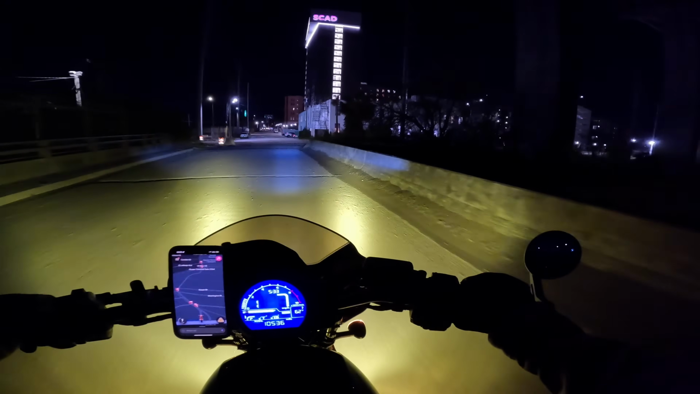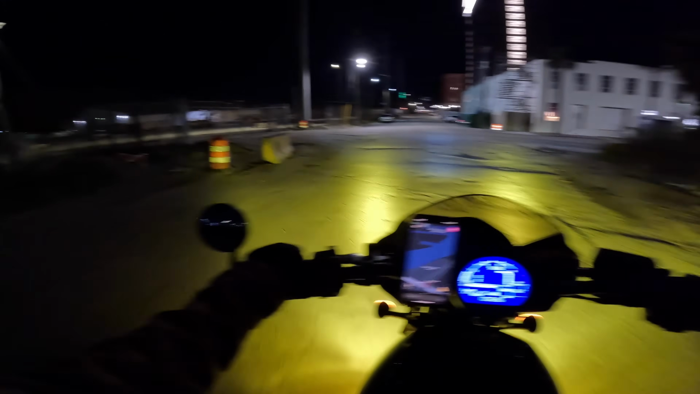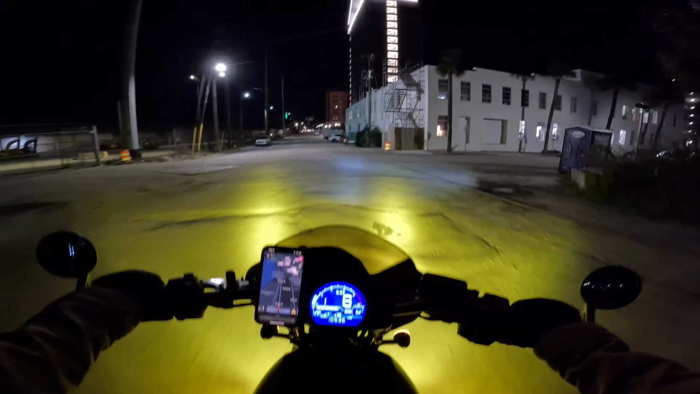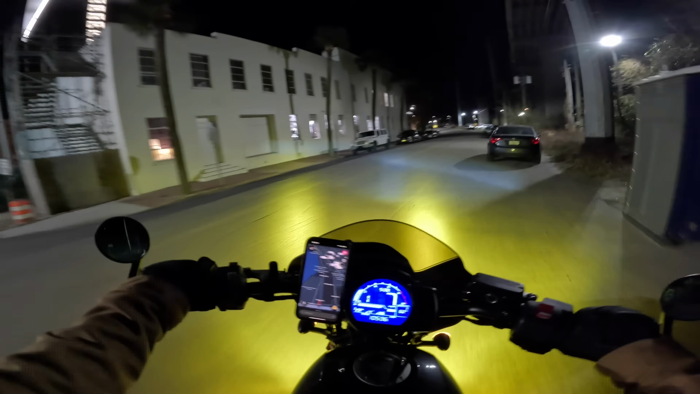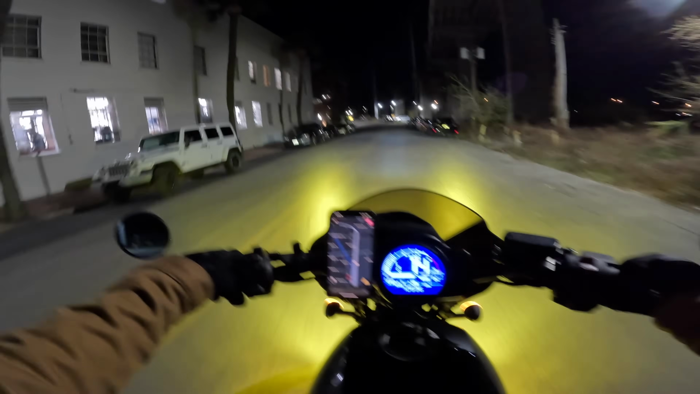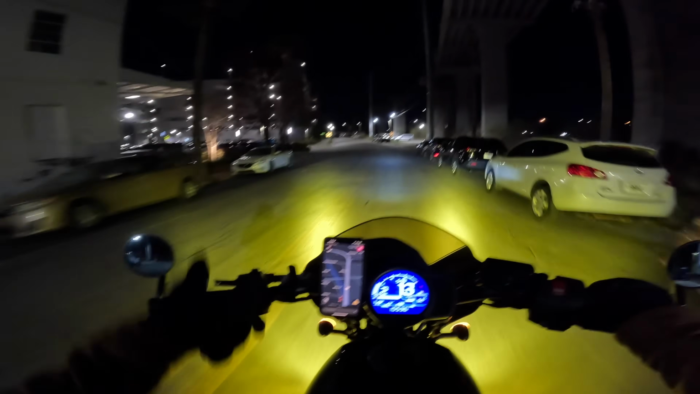Like, I've always been a big fan of night riding. I'm a night owl as is, but the Rebel's LED cutoff line is so sharp that sometimes it's a little hard to see at night, especially when you're going around turns. I already explained all this in the fog light video, but the fog lights, dude, just make it so much easier to see and also make me feel so much more seen that it makes night riding so much better.